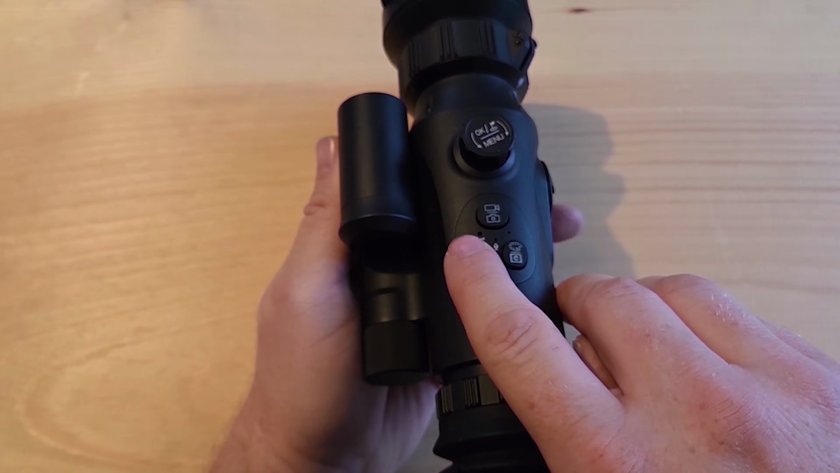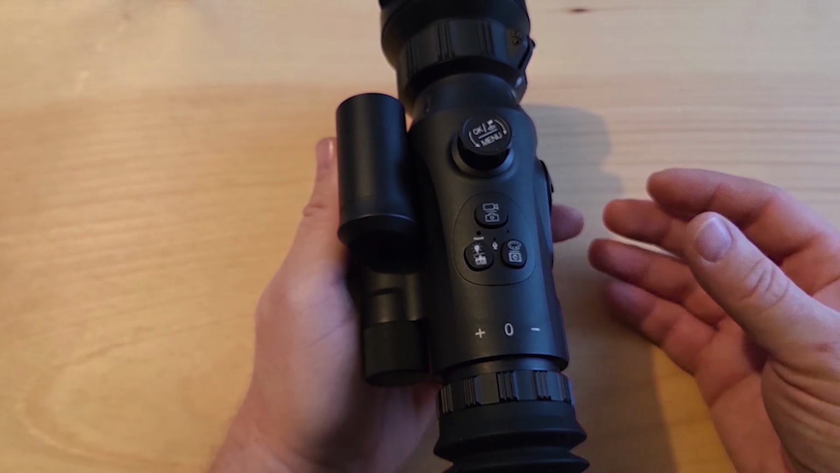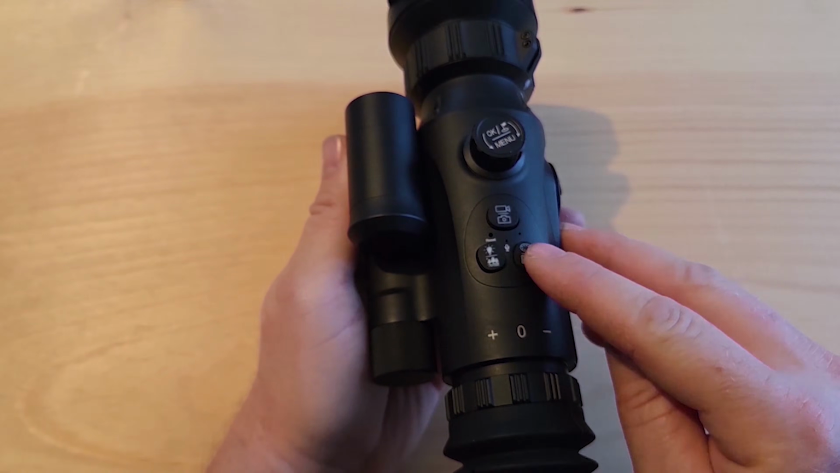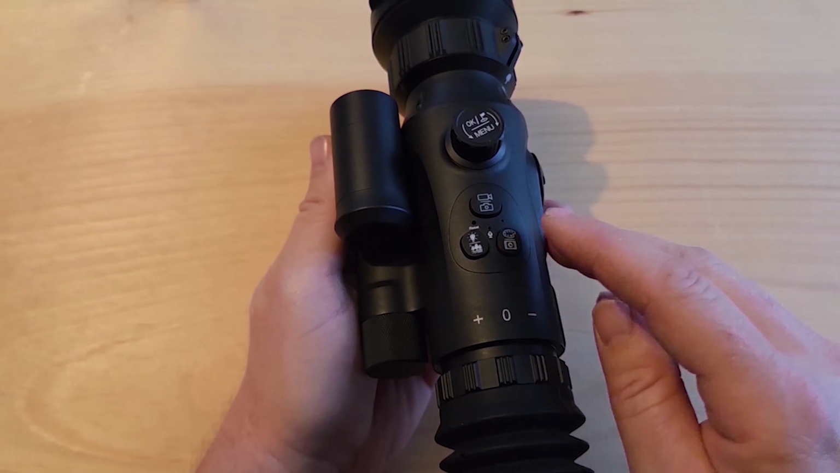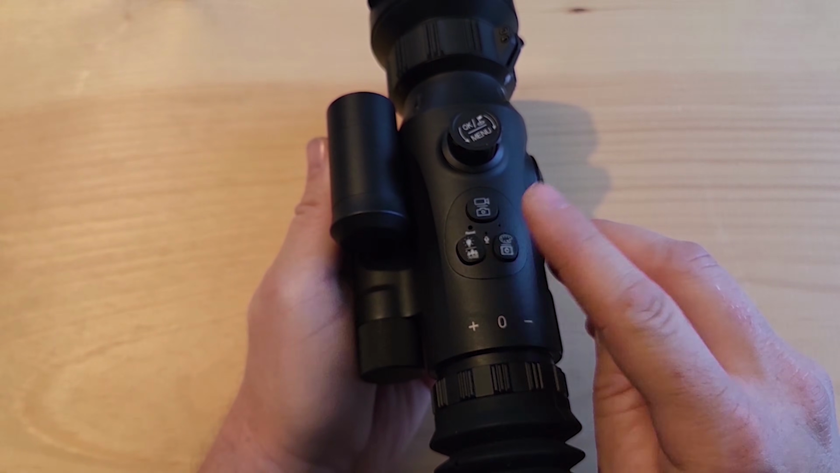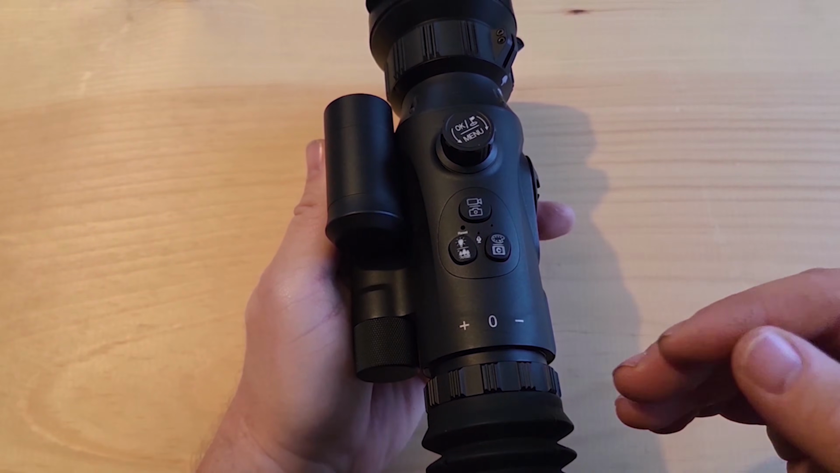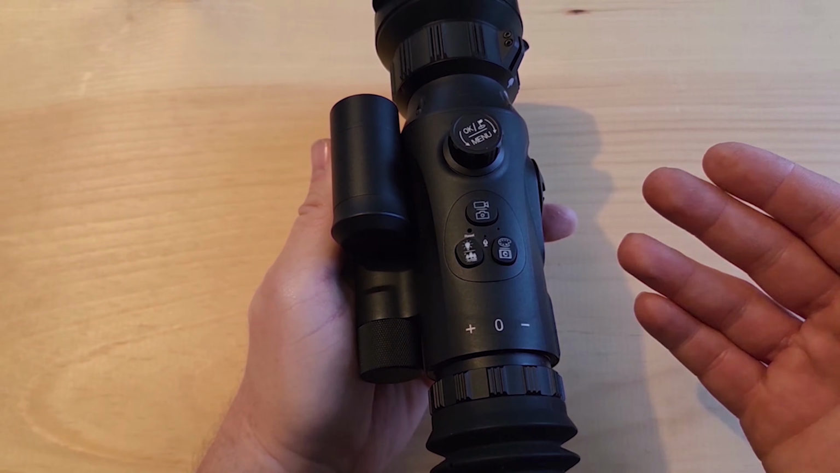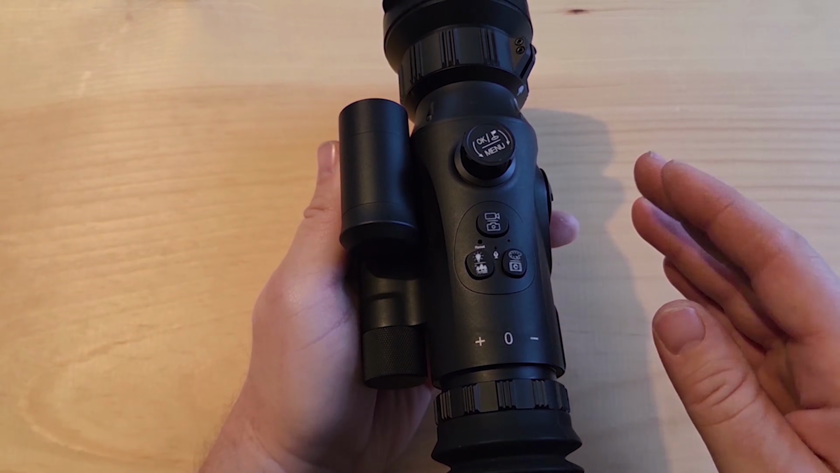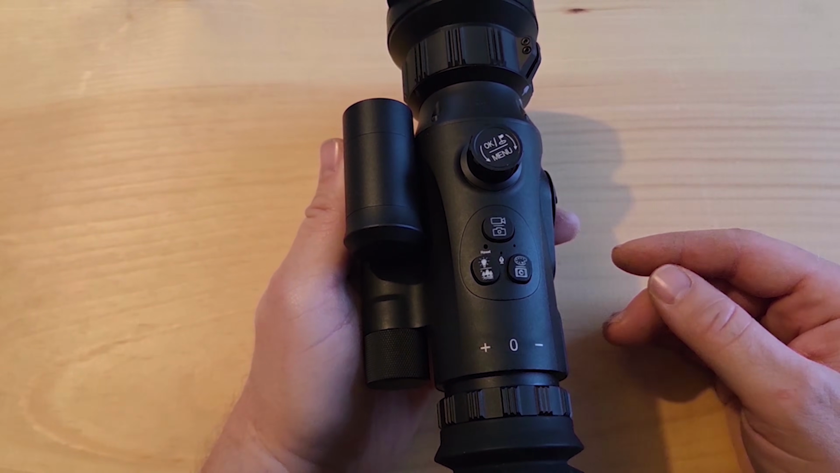If you press and hold this for a couple seconds, it'll change between the different modes like snow mode, rain mode, forest mode, city mode, all that depending on where you're shooting from or what you're doing. On the right side, if you tap this, you'll access the false color. So sepia, black hot, white hot, night mode, medical, whatever it may be that you like as far as viewing. But that may change depending on what you are viewing and at what distance. So that's important to keep in mind as well.